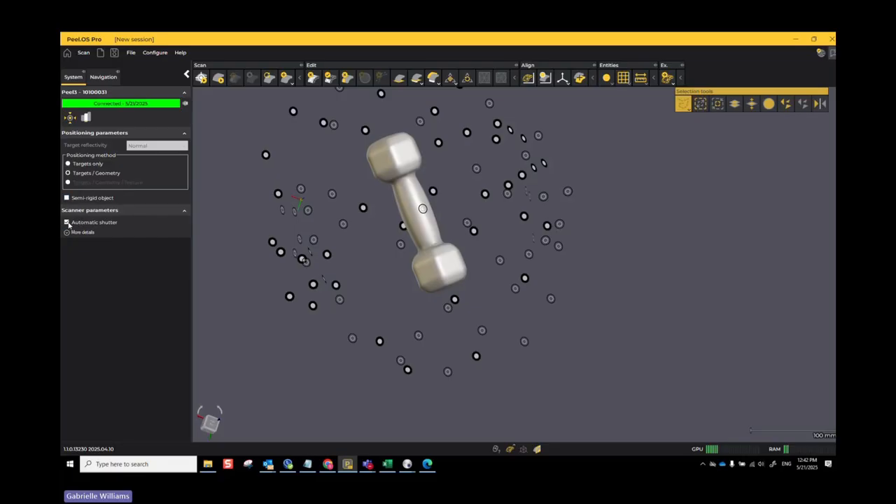There's also automatic shutter. So if I uncheck this box, now I can change my shutter on my own. I don't recommend doing this unless you really have to, because automatic shutter generally does a great job of scanning everything. If at some point you're scanning something that's very dark and it's not showing up, come over here to the system panel, uncheck this box, and bring your shutter speed up high. If you're scanning something that's very light and it's not coming in, once again, uncheck this box, bring your shutter down low, and then try scanning that part.